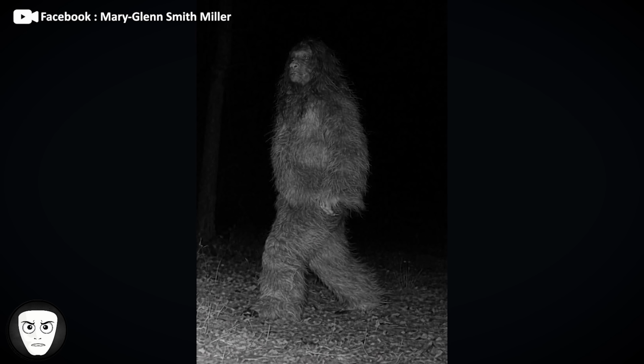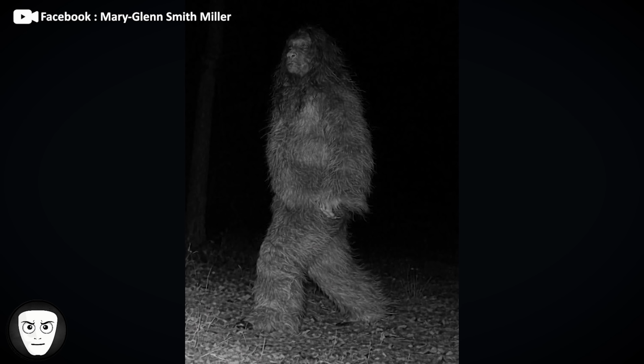What made the image even more intriguing was that out of numerous cameras placed around the property, the figure only reportedly appeared on this one. After the photo was shared, some people attempted to sharpen the image. The enhanced versions appear to show fur and what some described as a strange ape-like face. Others argued it could simply be a person wearing a ghillie suit or heavy camouflage clothing.